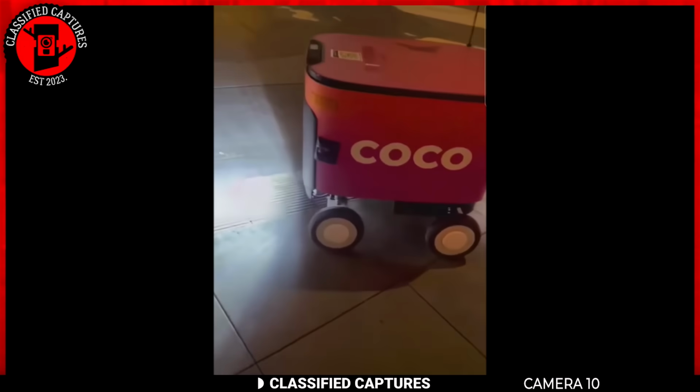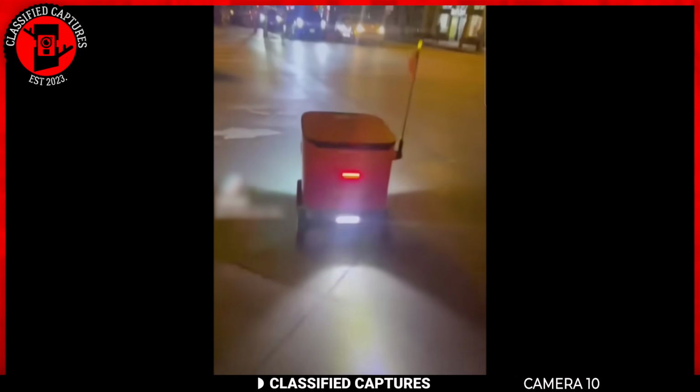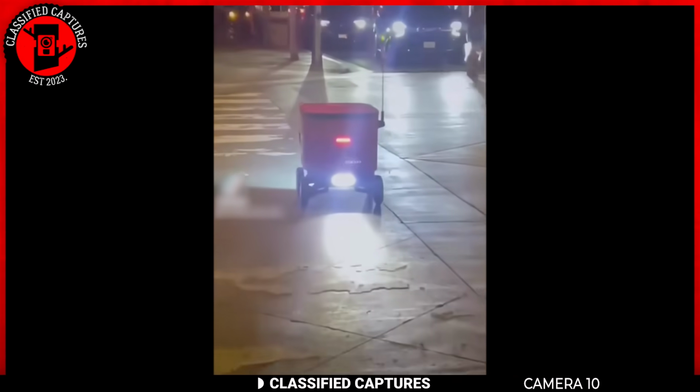These delivery robots use a mix of machine learning, computer vision, and sensor fusion technology. They analyze their surroundings, interpret visual information, and make quick decisions to navigate effectively.